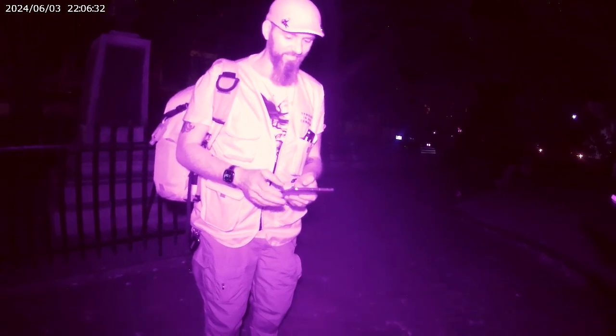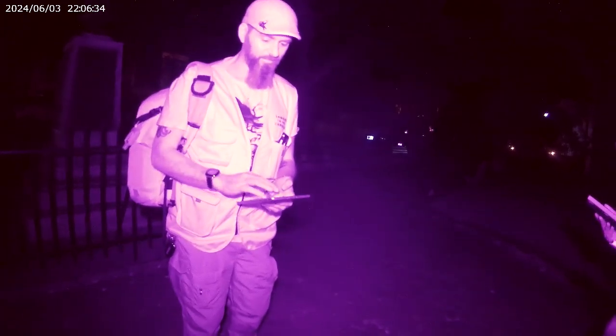I love how they're just cracking up over there. They're killing a bug. Chasing something, yeah. They killed a bug, I think. Not a ghost.